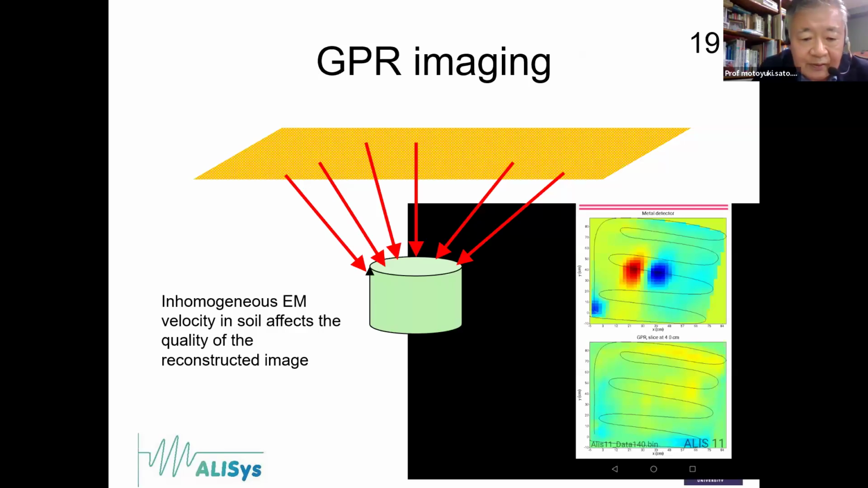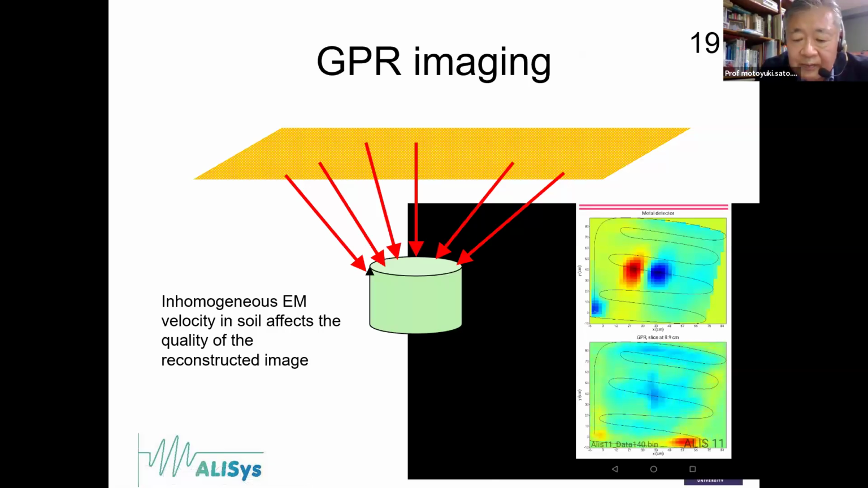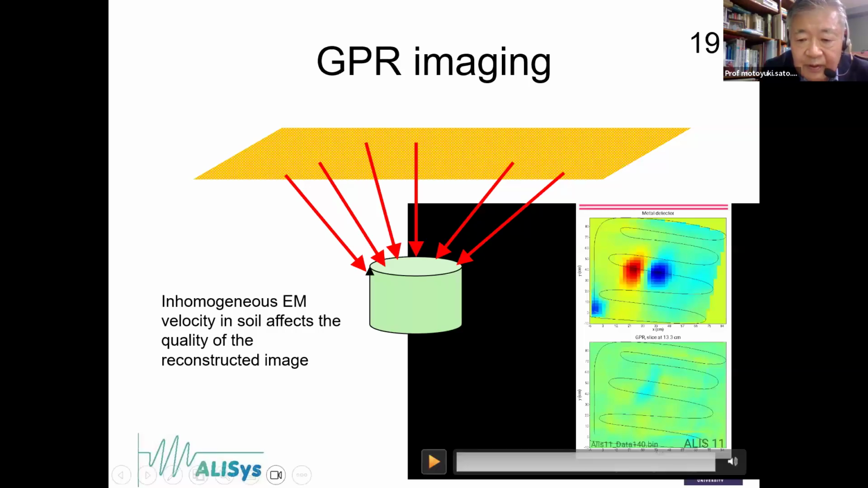Okay, now I show one example. This is a radar image that was acquired for landmine detection. And now I move the image. Now you can see the image is moving. So this is a C scan. These are horizontal slices, and I have moved the depth of the slice. In the middle, I repeat this image.